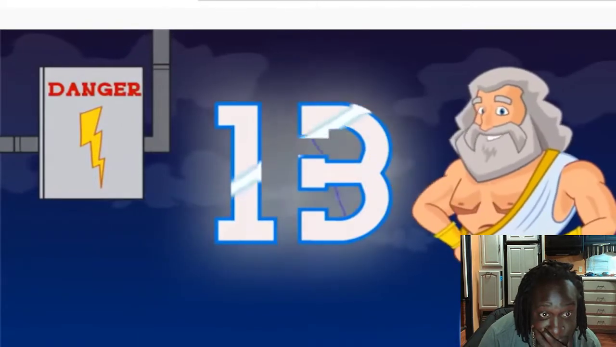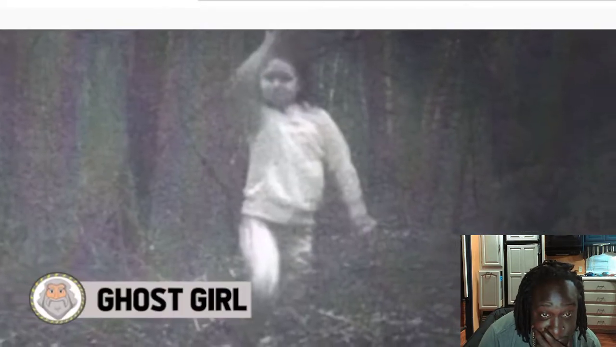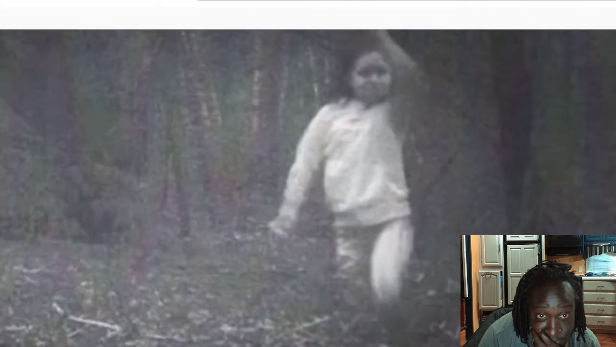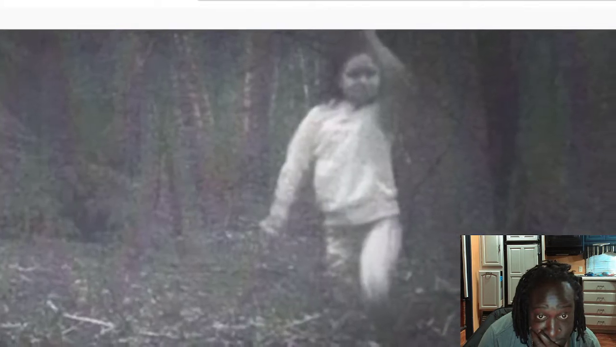Number 13. Ghost Girl. It's the talk of hundreds of people in Cambridge in New York State. Check out this mysterious ghost picture of a little girl deep in the woods caught on camera. Needless to say, the photo of this so-called ghost girl captured on a trail cam has spooked everyone.